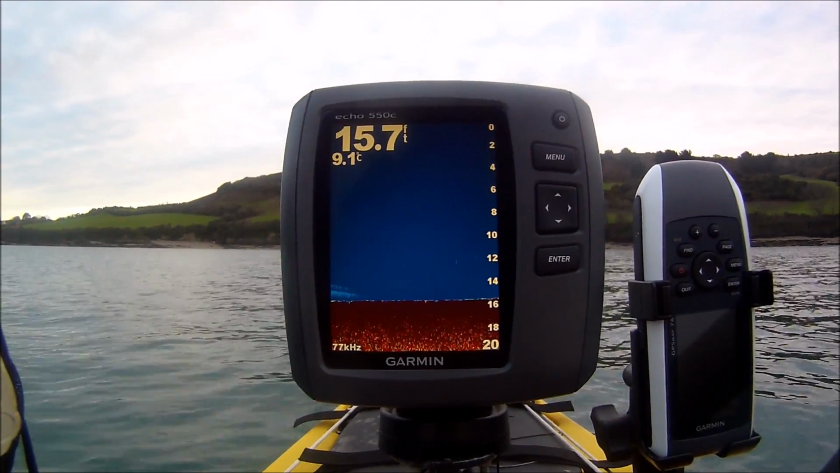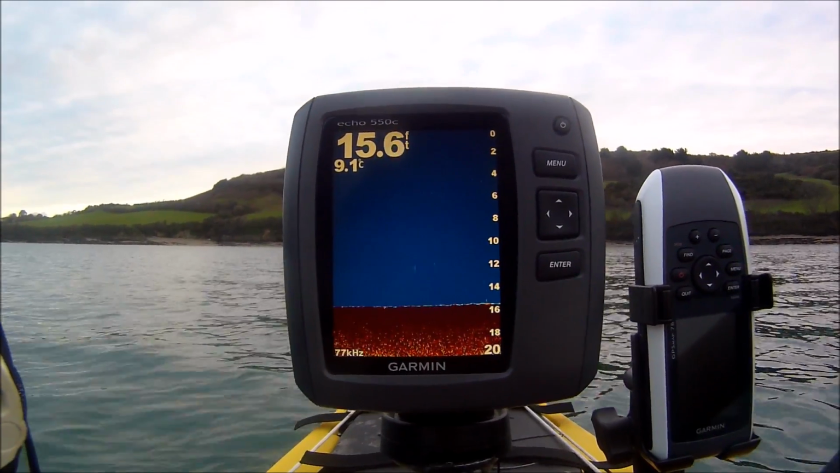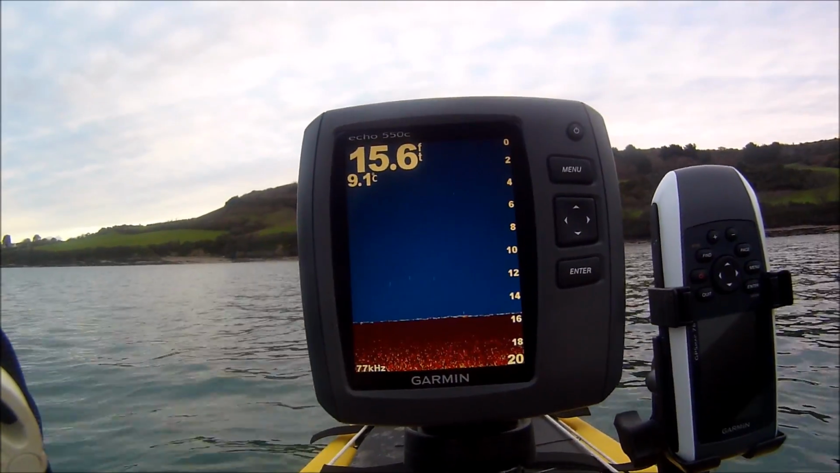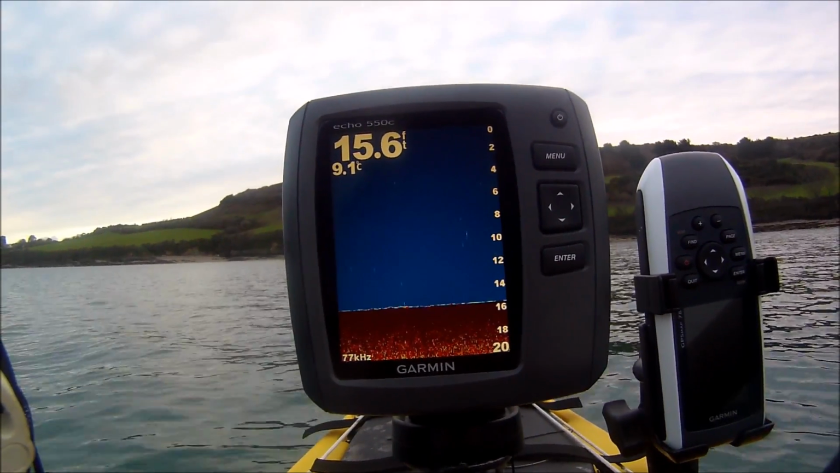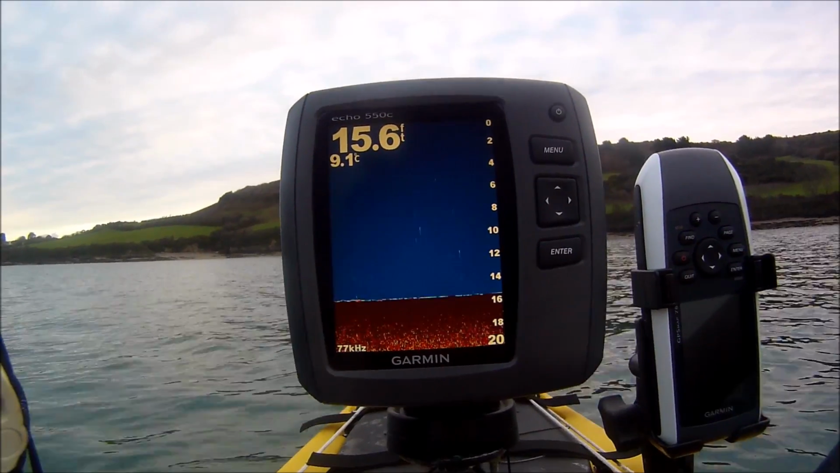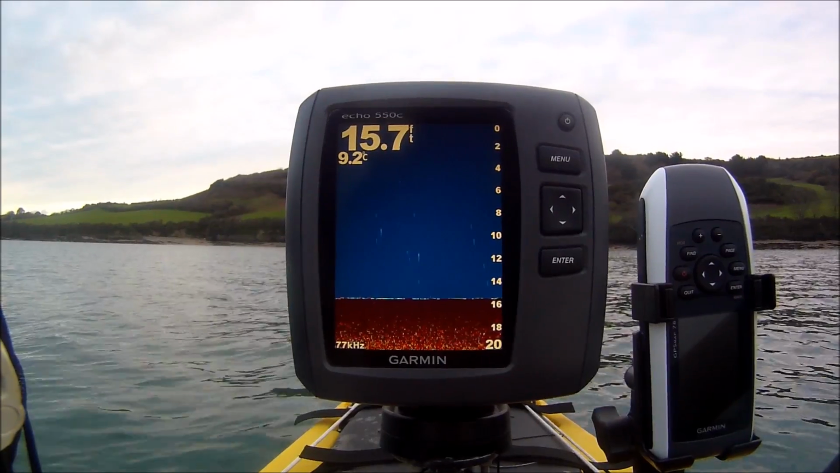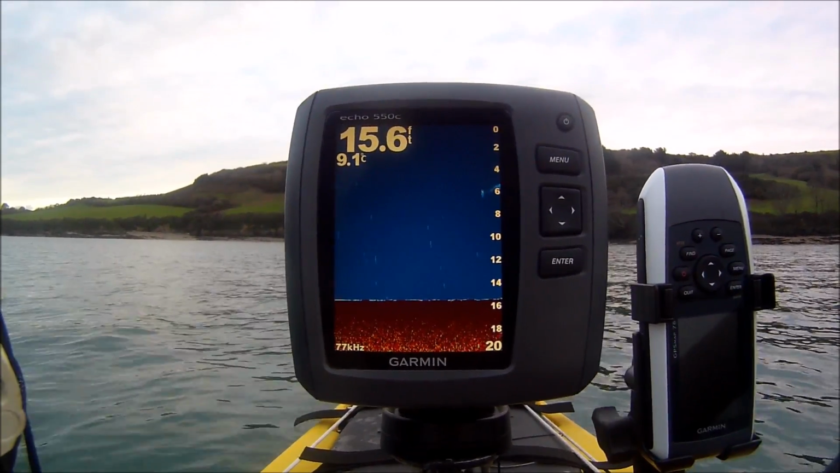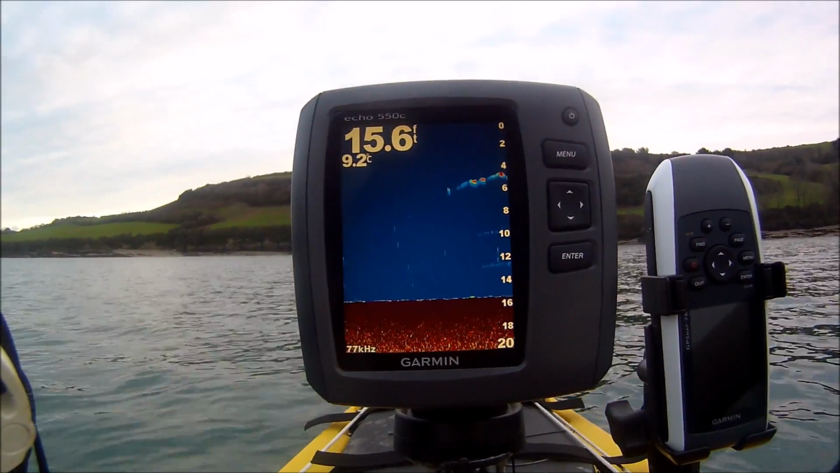But what I find is really fantastic is to have them both on the screen at the same time, known as split frequency. Then I get the best of both worlds. And what I find is that one side or the other shows more detail. And more often than not, I find that the 77 kilohertz shows more detail in the water column. So it's really a great idea to have both on at the same time. And hopefully I'll be able to show you later from past trips how one side or the other shows more detail.